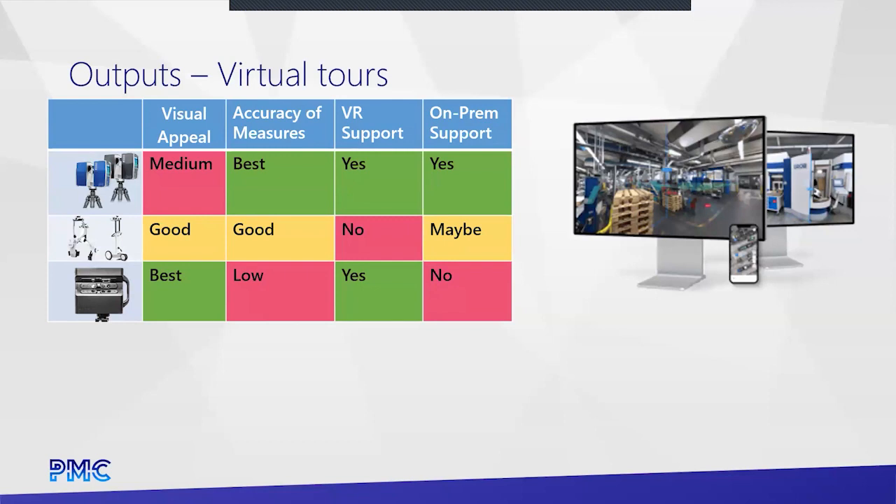For some people, VR support has become a big requirement. Pretty much as far as I know, all of the terrestrial stuff does support VR. Some is extremely easy, like WebShare. You plug goggles into a computer, it knows they're there, hit a button, you're in VR. Same with Matterport. The Naviz right now does not support VR.